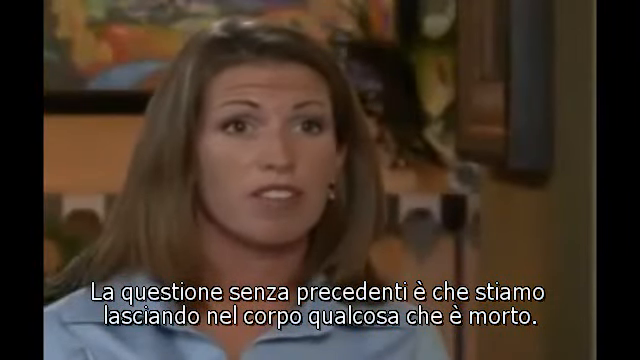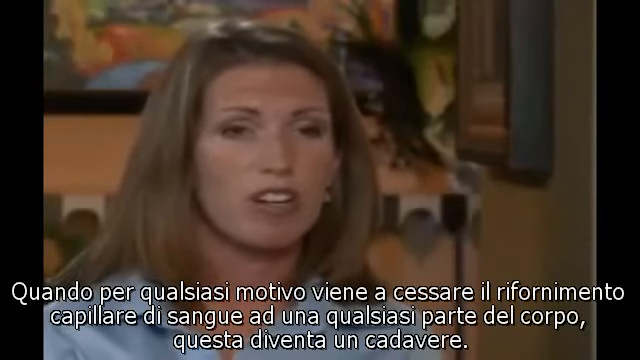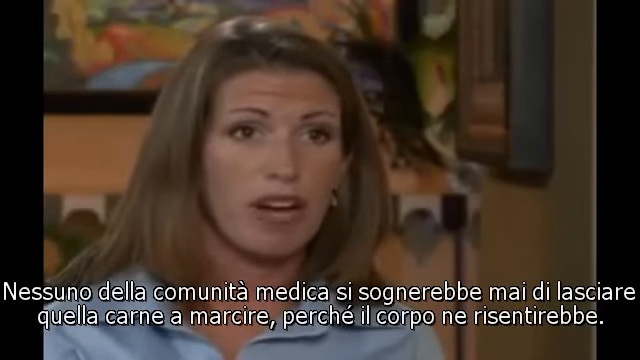There's no other place in the body where we leave something that's dead. If there's any place else in the body that has something that dies and is no longer receiving a good blood supply, we know in the medical community that you have to remove that part of the body because it's not healthy. We've been conducting our own study regarding root canal teeth.